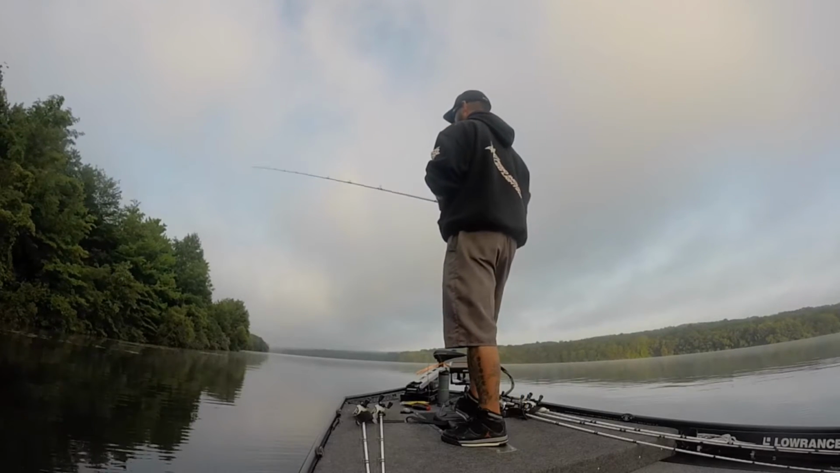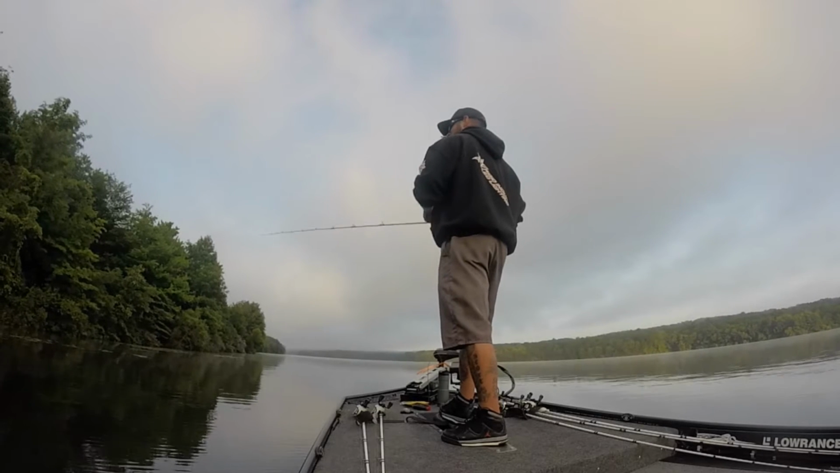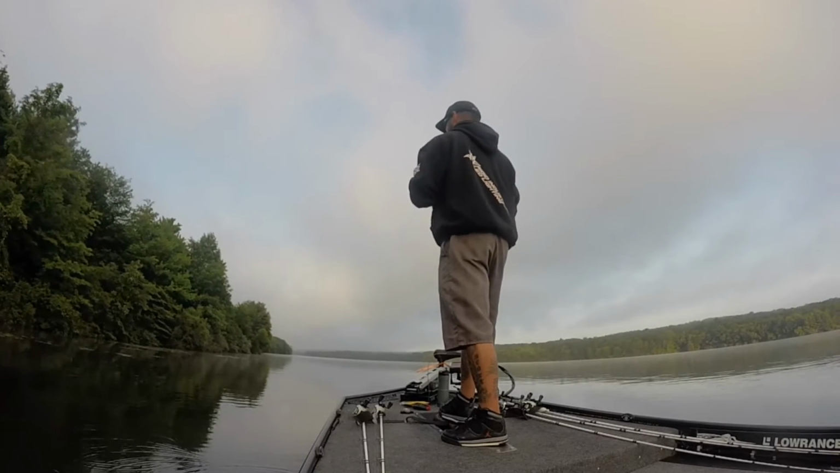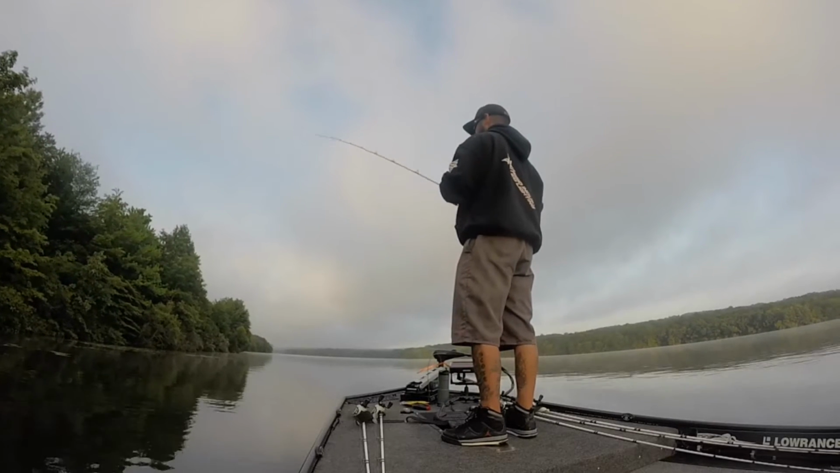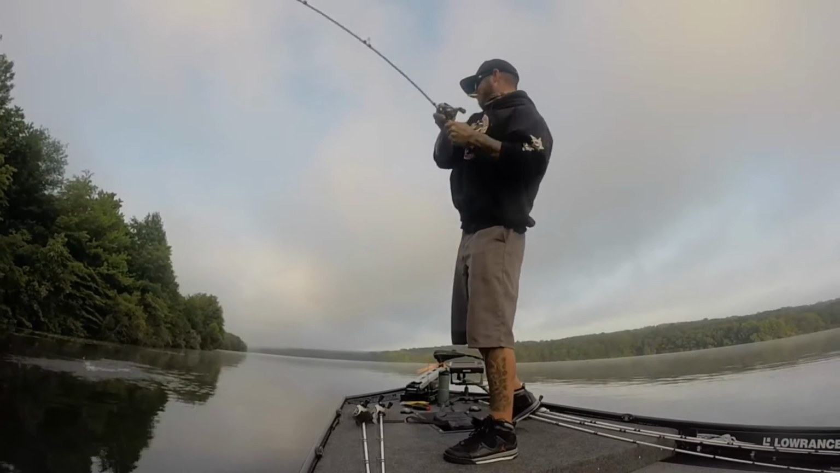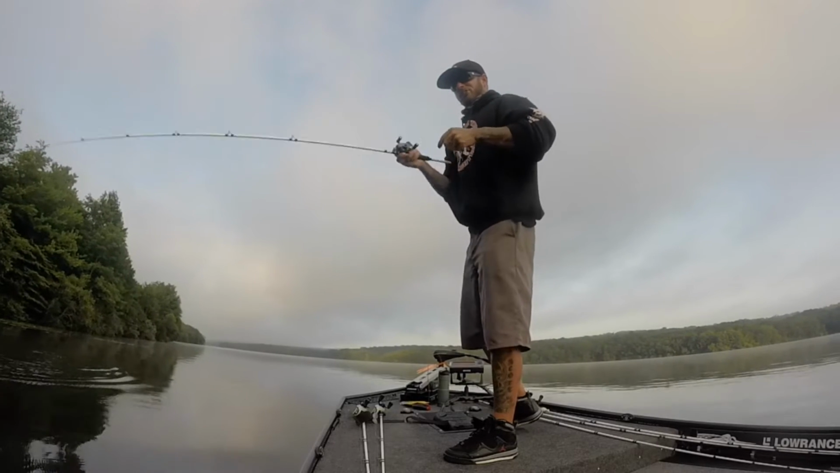And all I did was idle around until I found the kind of bottom that I'm looking for, which is just isolated rock piles. Once I caught this first one off of them, then I knew that's all I had to go around and look for and see which ones were holding fish, which ones weren't. That one was a shallow rock pile.